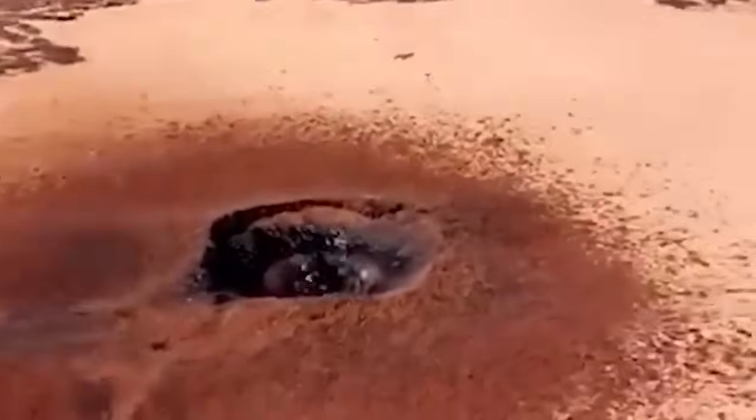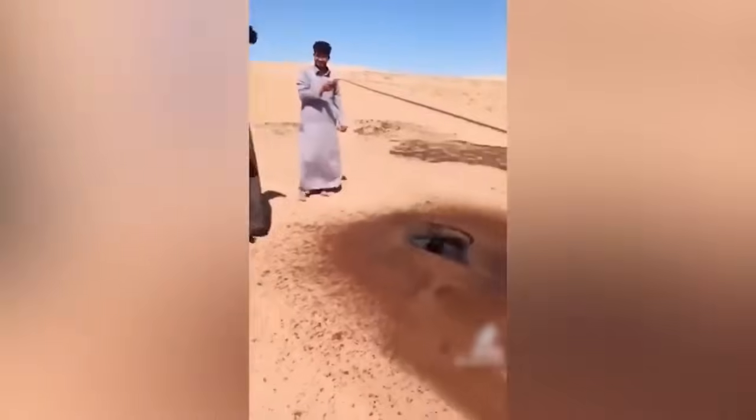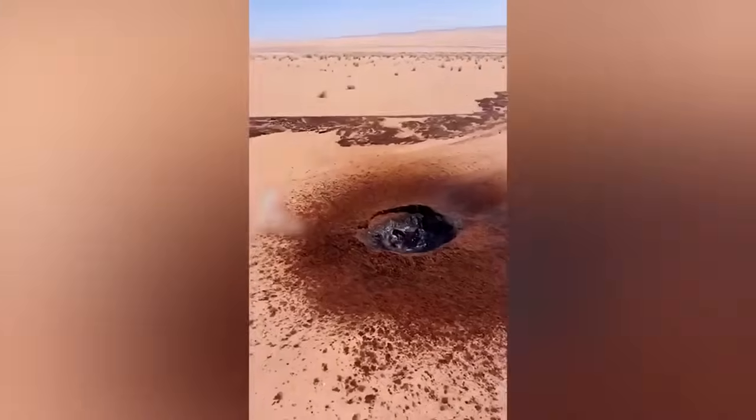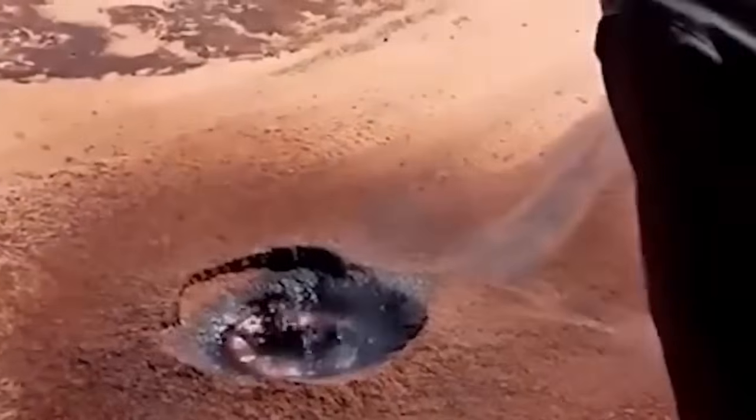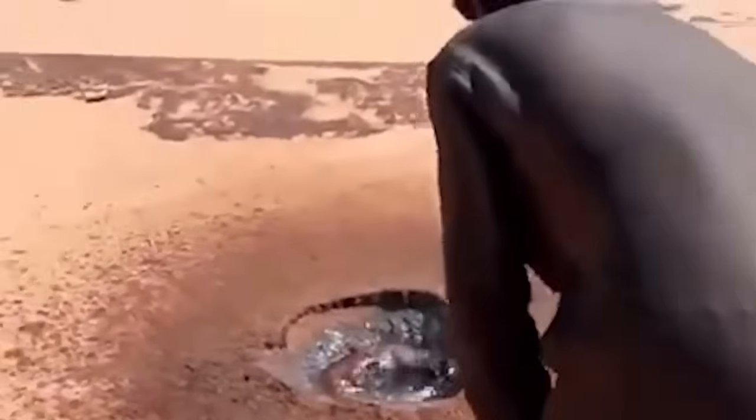But in reality, it's actually neither of these, as it was a small reserve of oil found in the middle of Egypt's desert. And due to extreme heat, the oil looked like it was about to burst out of the small hole.